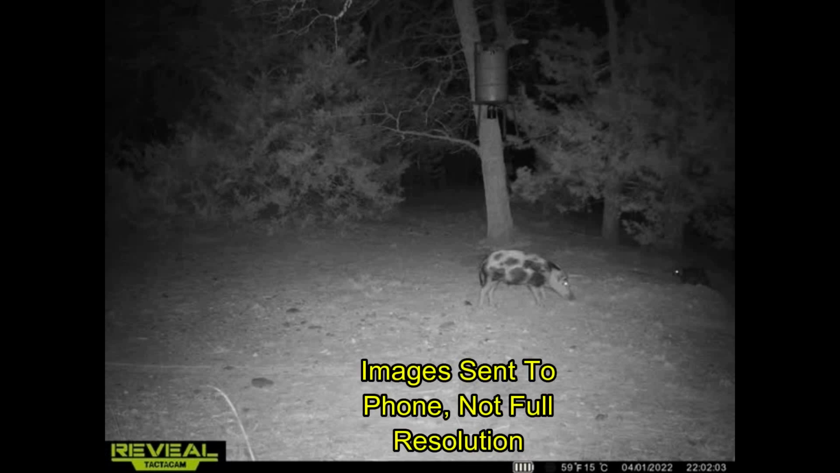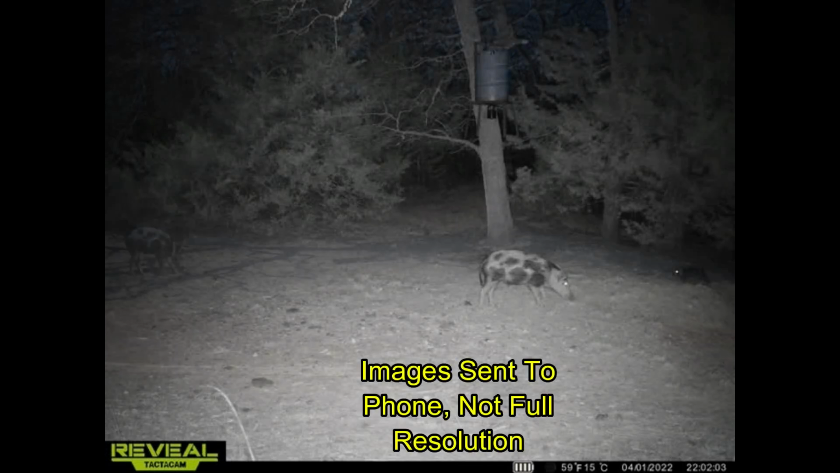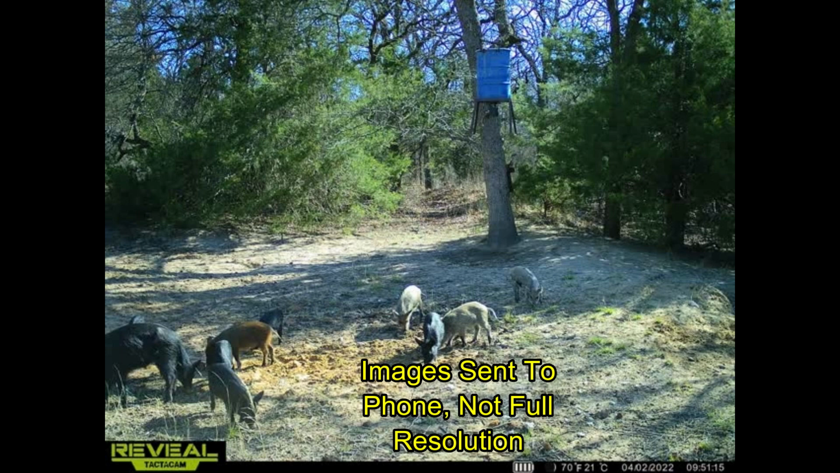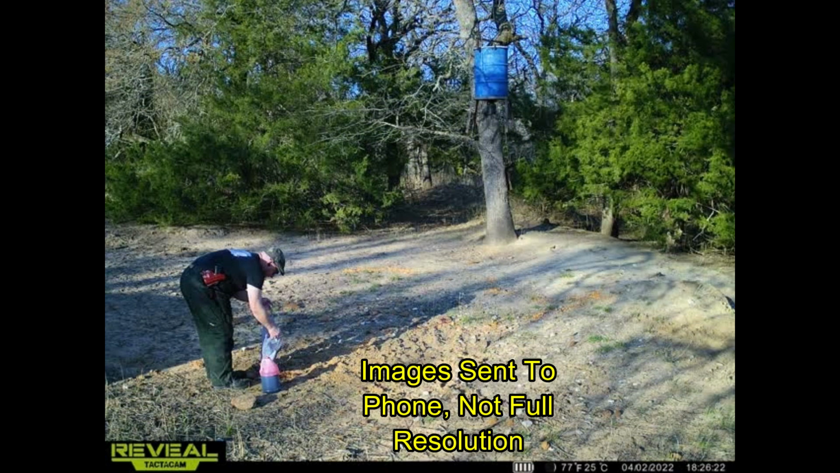Well, it's been a couple of years, but I've returned to Elk Springs Ranch. They'd had a hog problem previously, and I'd gotten the hogs cleared out with some help from other people. But the hogs have found a hole in the fence and have made their way back into the property yet again. This is a high-fenced ranch, so hogs should not be there.